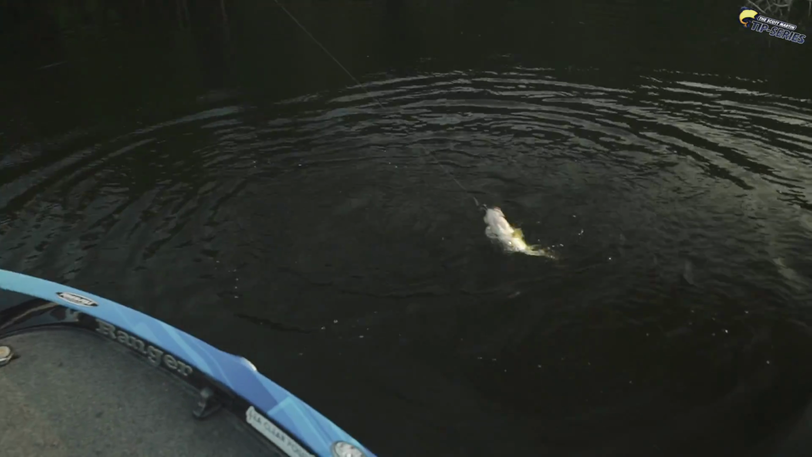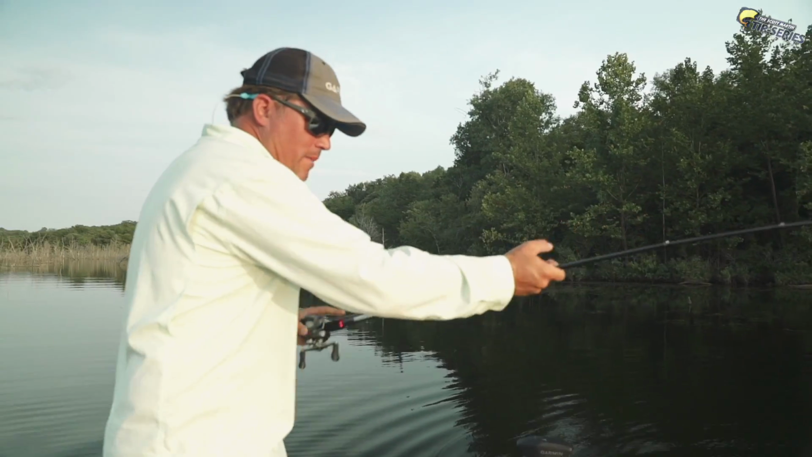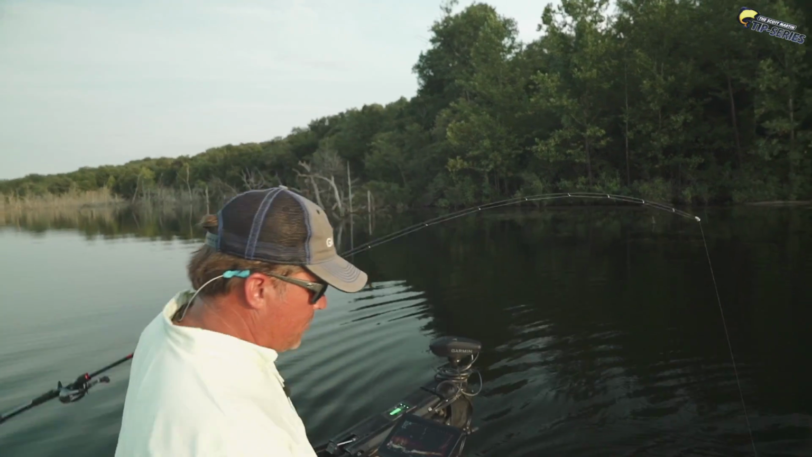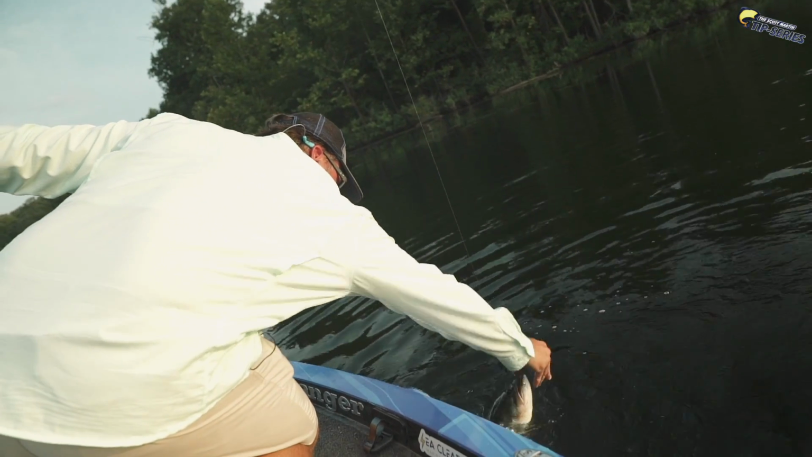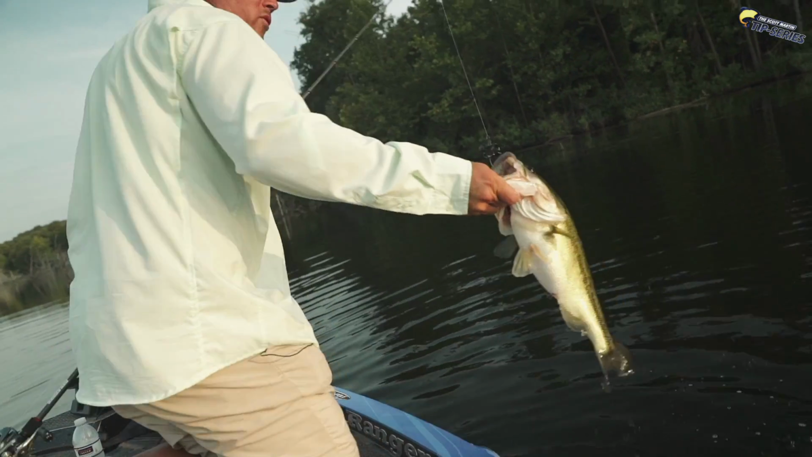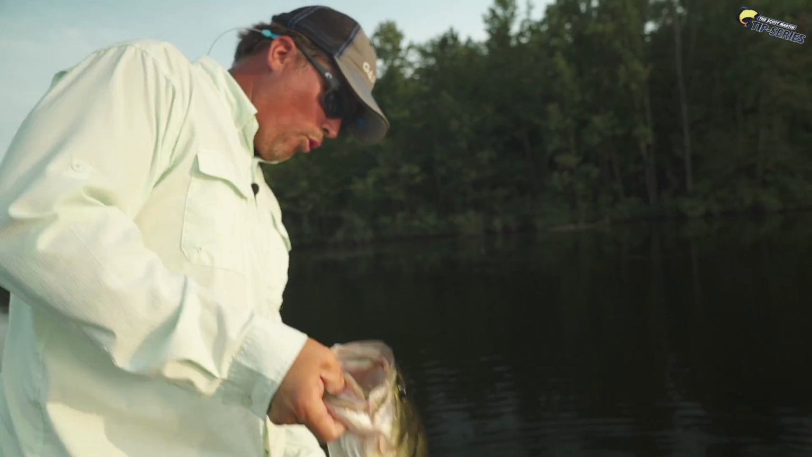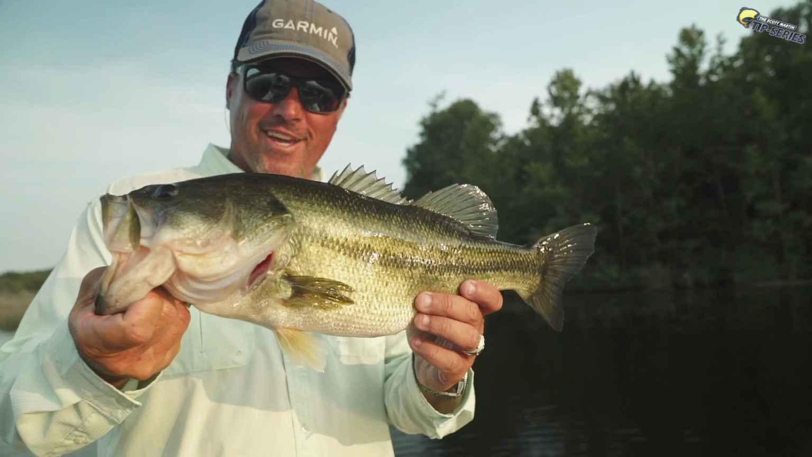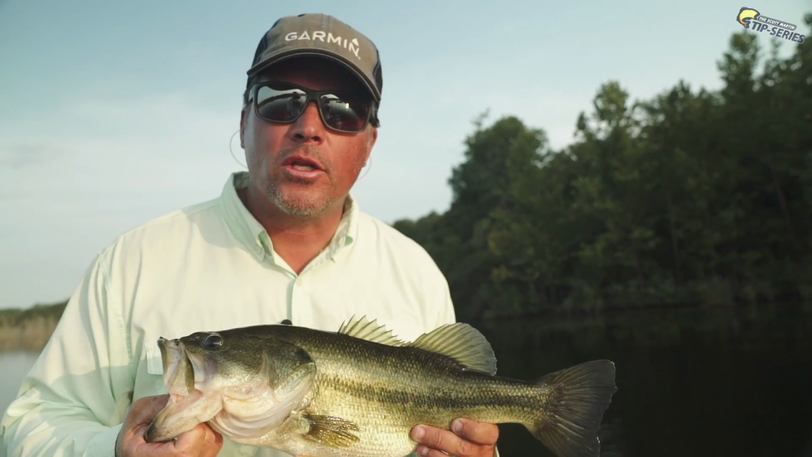That right there was perfect. Right here on the channel bend. Again, I didn't catch that fish on the bottom. That fish was suspended halfway down that tree. Oh gosh, so beautiful bass. Look at that. That's how you catch a bass, suspended in a treetop. Again, not on the bottom.